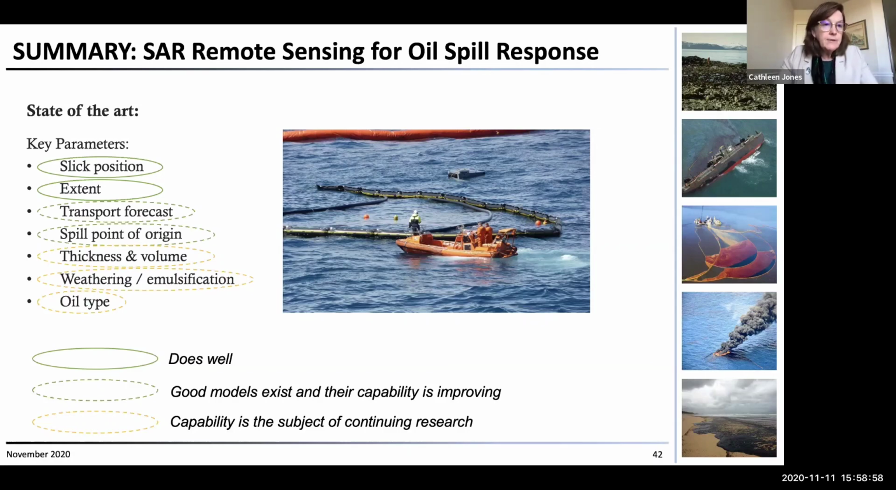RadarSat-2 in the quad-pole mode, which is not the standard one that's acquired, is quite good. We showed you an example there. Its noise floor is minus 35 dB. That's 10 dB, possibly more, below most of the bigger SAR satellites operating from space. So it's a huge difference.